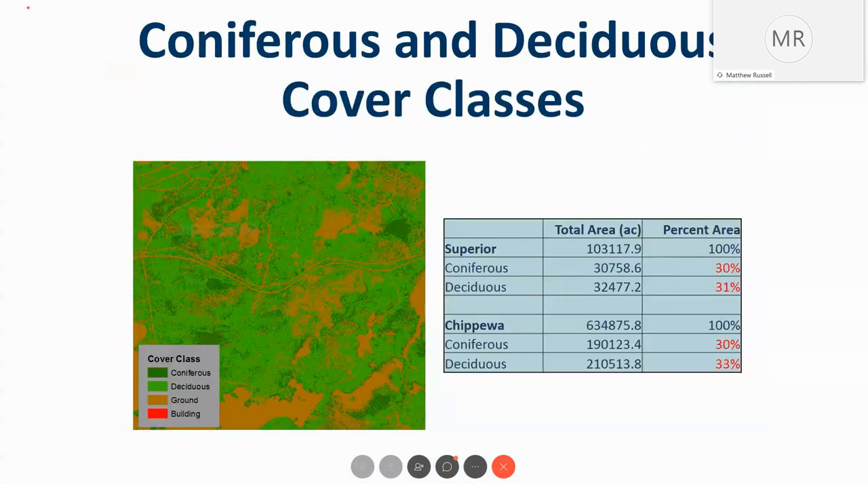That's based on the 30 centimeter imagery that we collected alongside the LiDAR data.